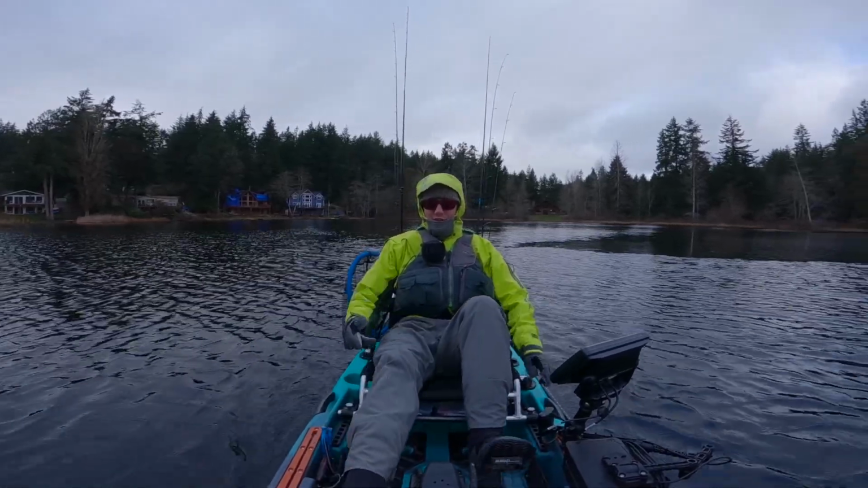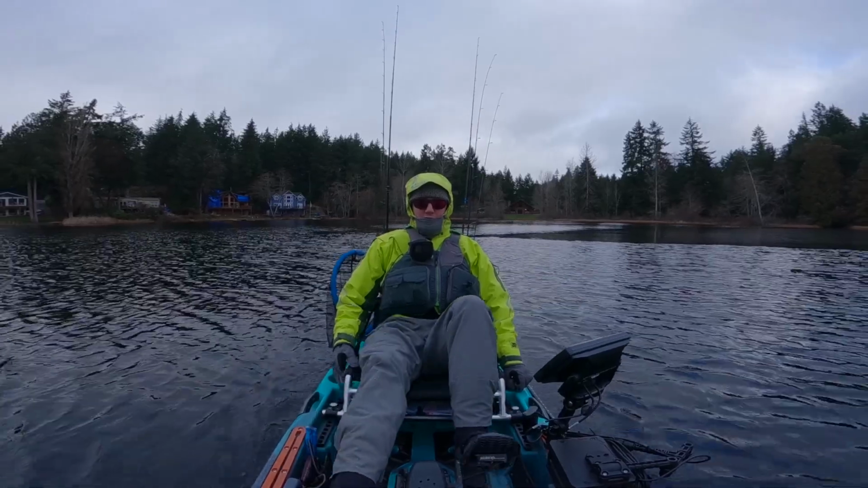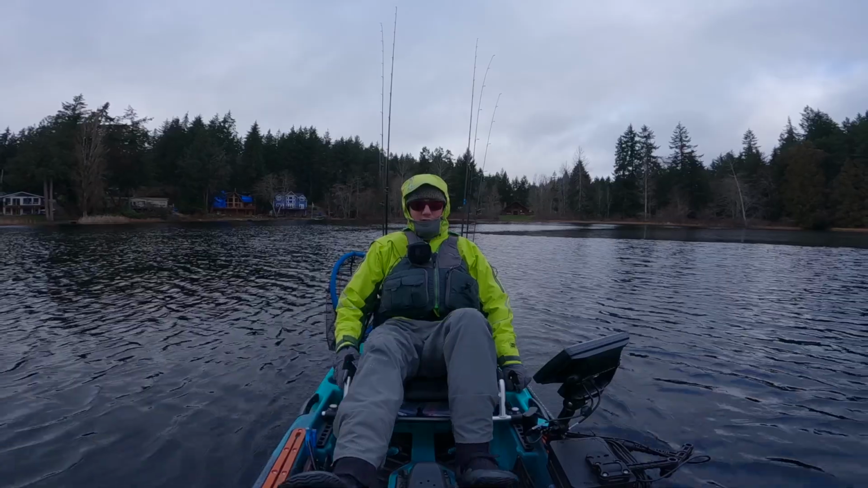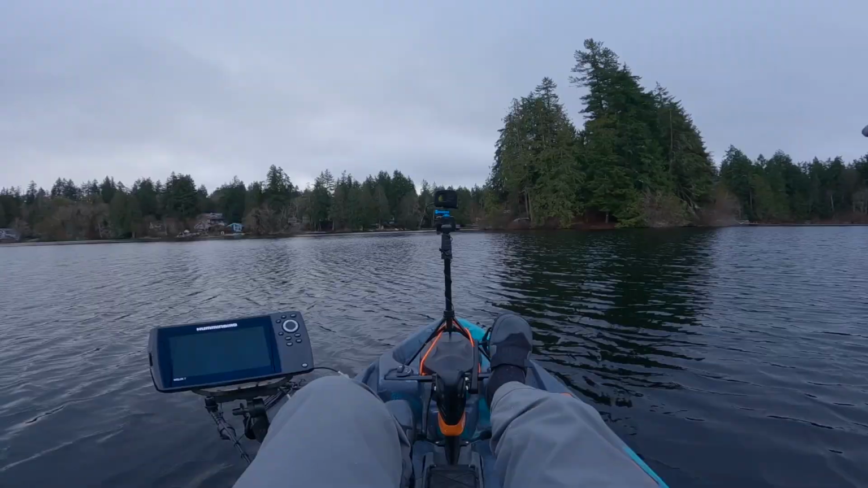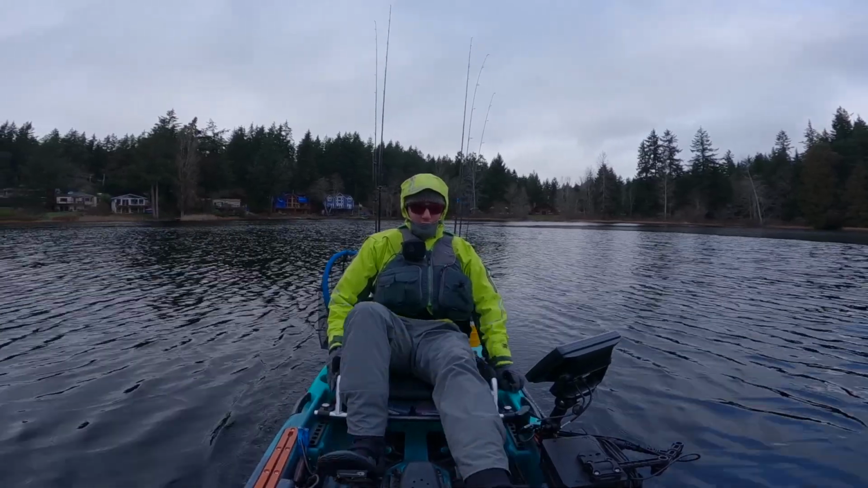Welcome back. Today is probably going to be one of the coldest days I've ever been out fishing. It's going to be really windy, and the temp gauge in my car said 36 all the way here. As you can see, some of the lake is frozen. That chunk of the lake over there is frozen. Enough of it is available, so we should be able to make it work.